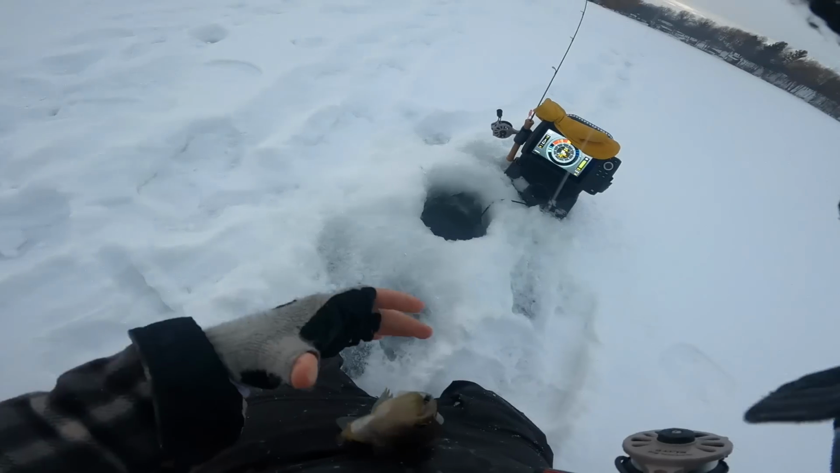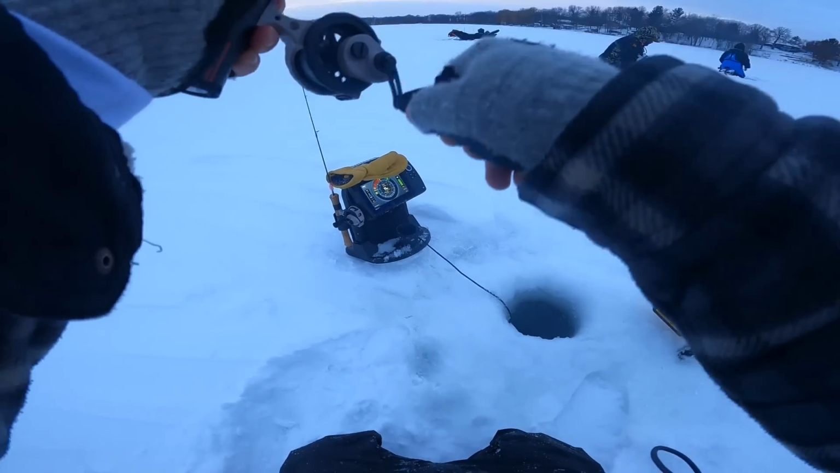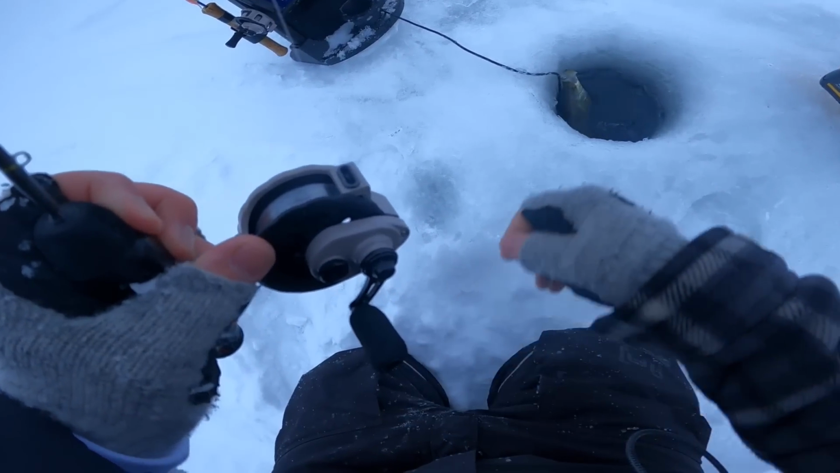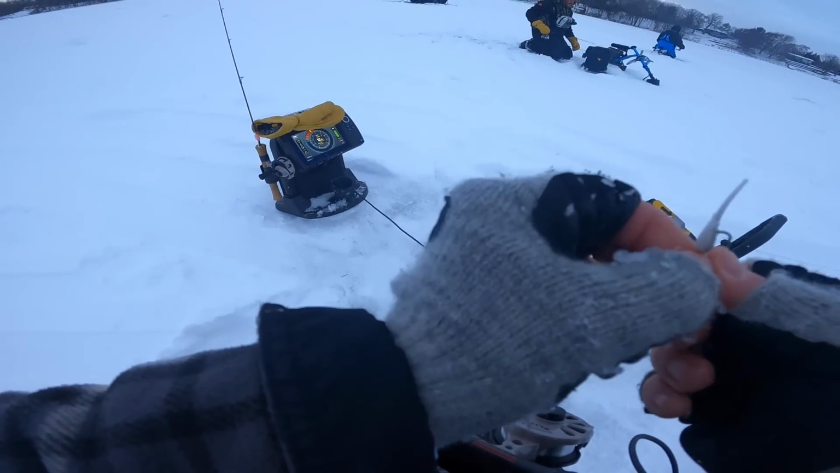Even smaller. Dinkville, because there's a ton of them here. It's not just like two. I'm still marking. Is it just two or is it like a bunch?